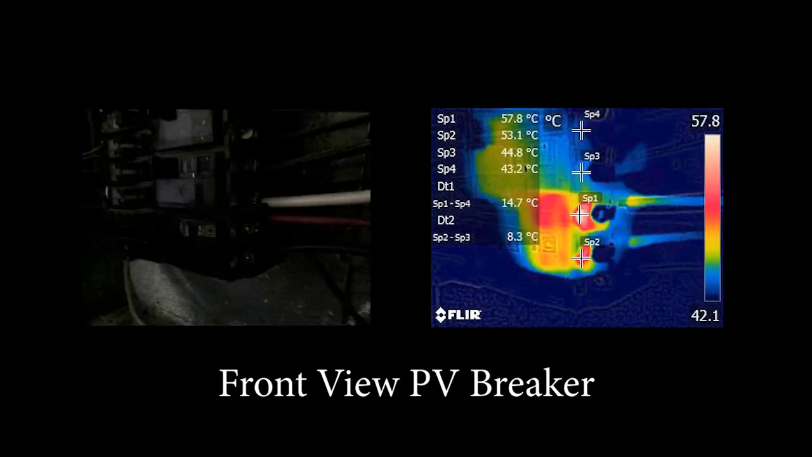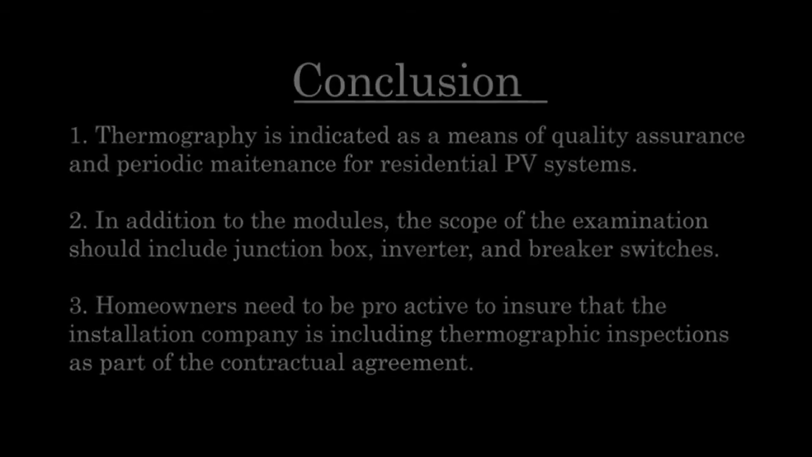Now, taking a lateral view of the conductor going into the insertion of the breaker switch, the temperature is much greater. At this point, it goes to 58 degrees, and again, an ambient temperature of 32. We're looking at a difference of 26 degrees centigrade. So now we're looking at a grade 2, according to the NETA guidelines. May or may not be significant, but something to make note of.